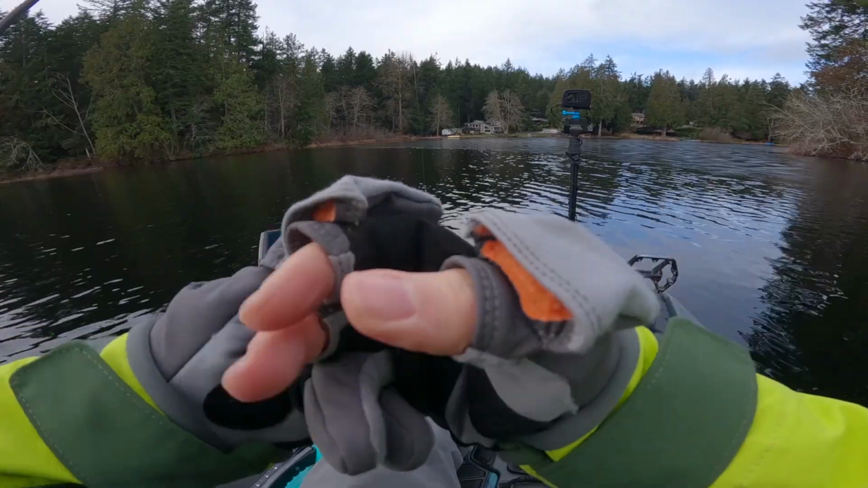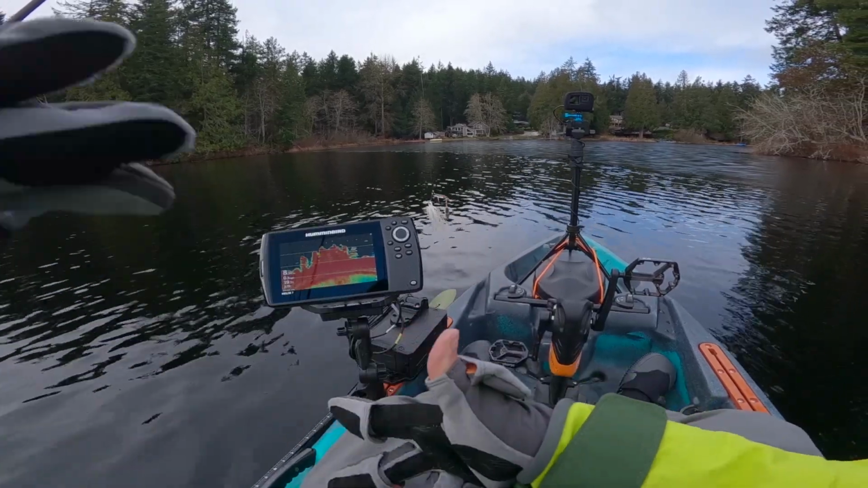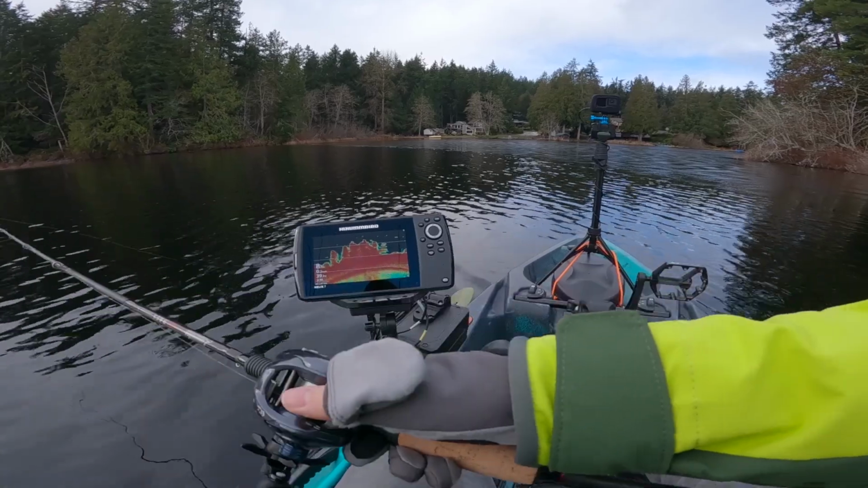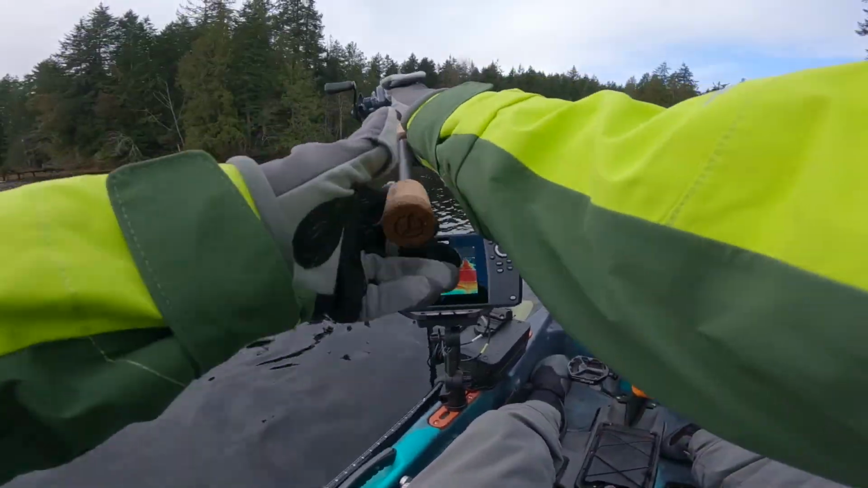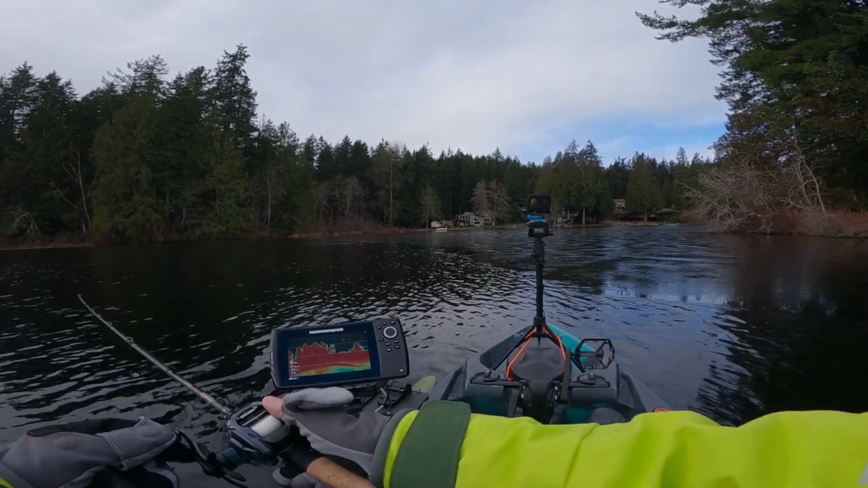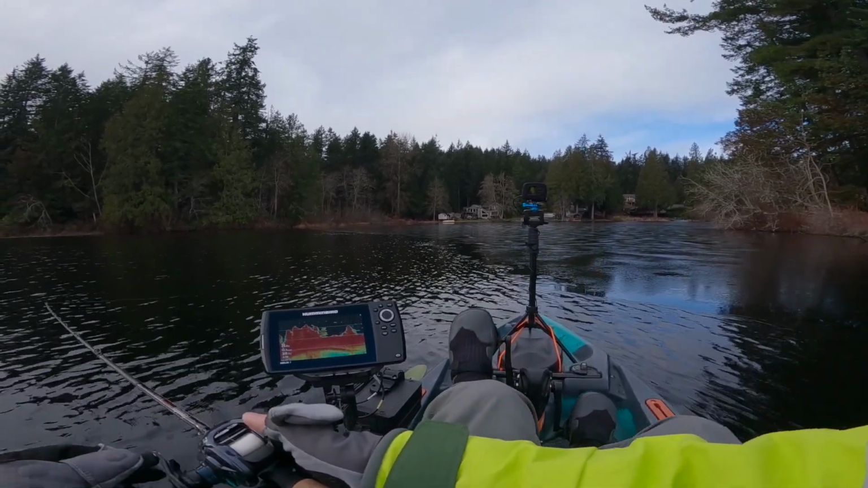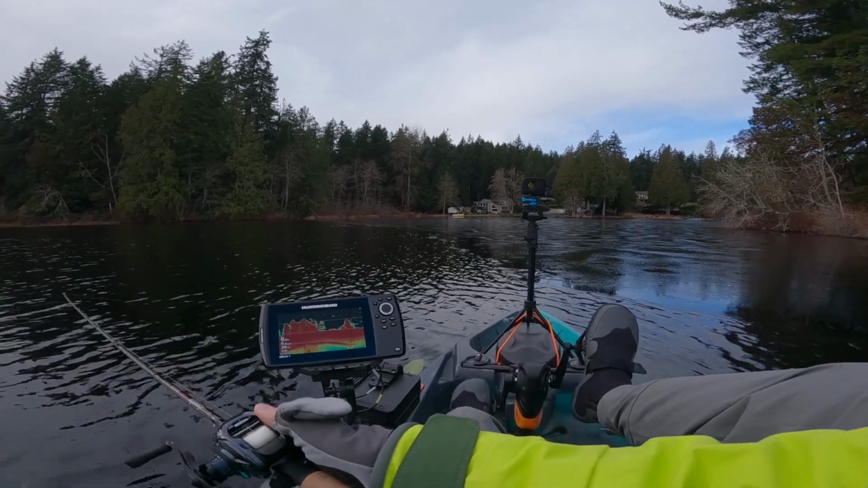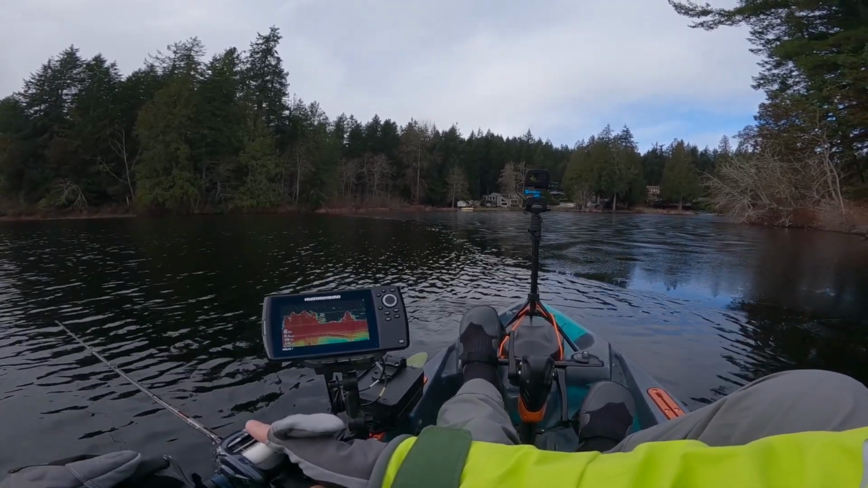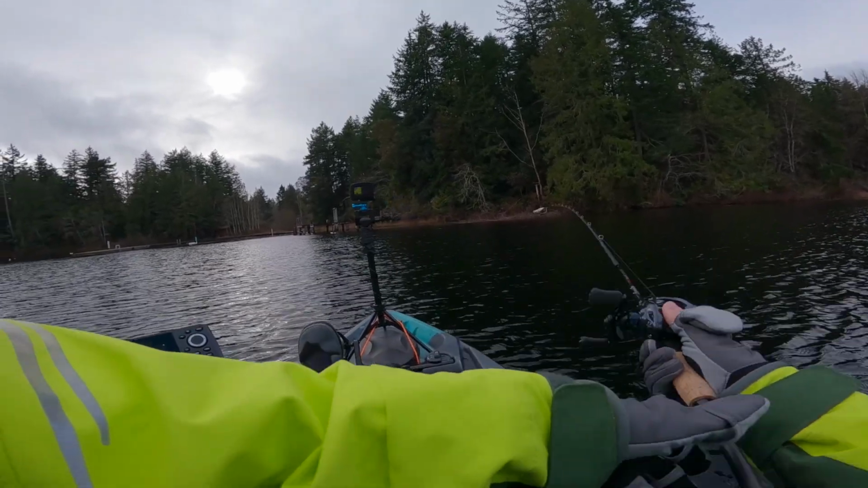Cool. All right, here we go. Let's give this a go. We are going to start with this little tiny spinnerbait. We are going to be battling this wind today. This is going to be really something.